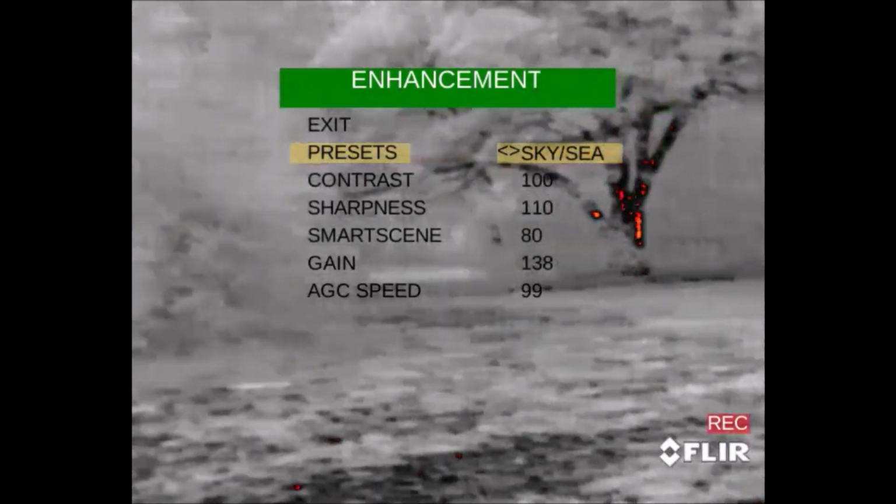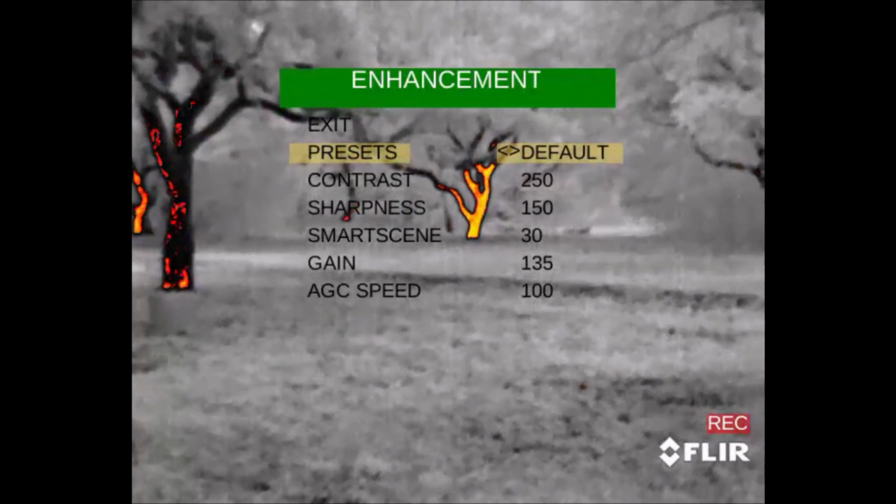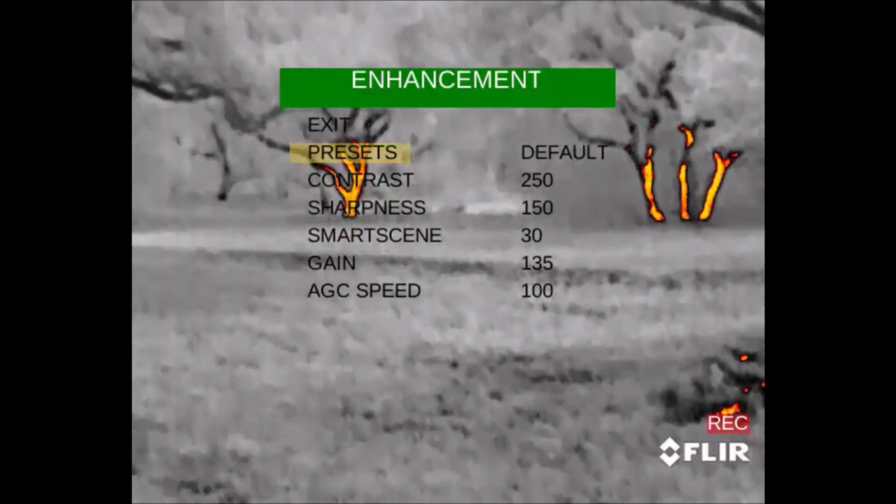And then here's Sky Sea. There's not much difference between them. If you're looking for something specific, you will have to try to get exactly what you want just by trial and error.